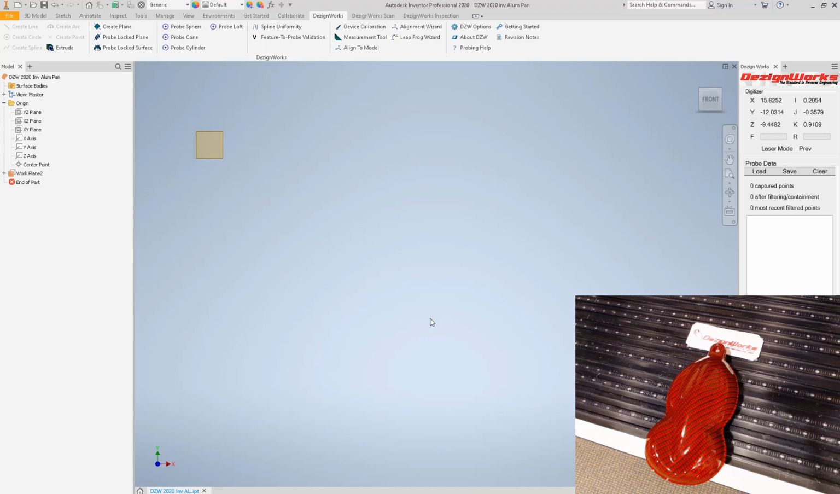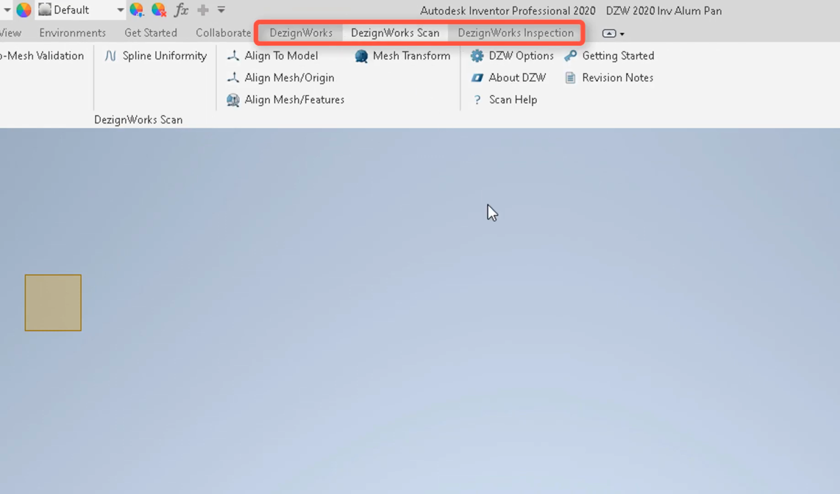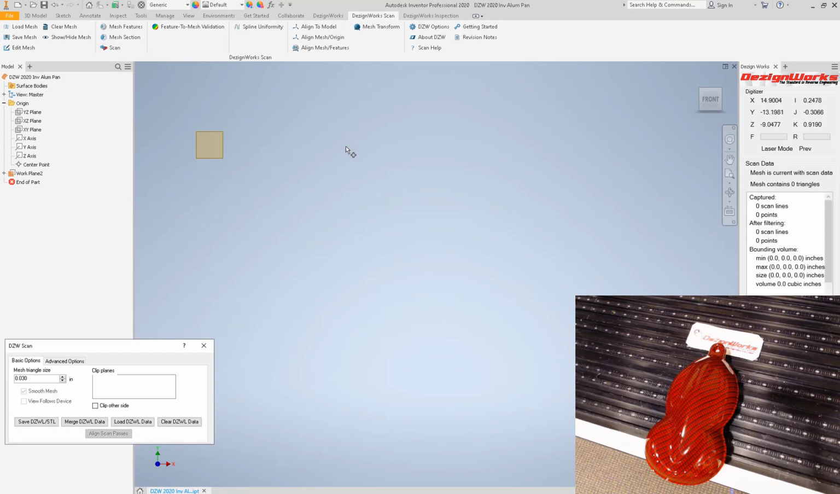So Dezignworks is a gold product for Autodesk Inventor. You'll notice a new ribbon has been added. There's the probing wizard and there's a scanning one. Today we're going over the scanning, so we're going to simply select scan. Out of the box, everything's set up.